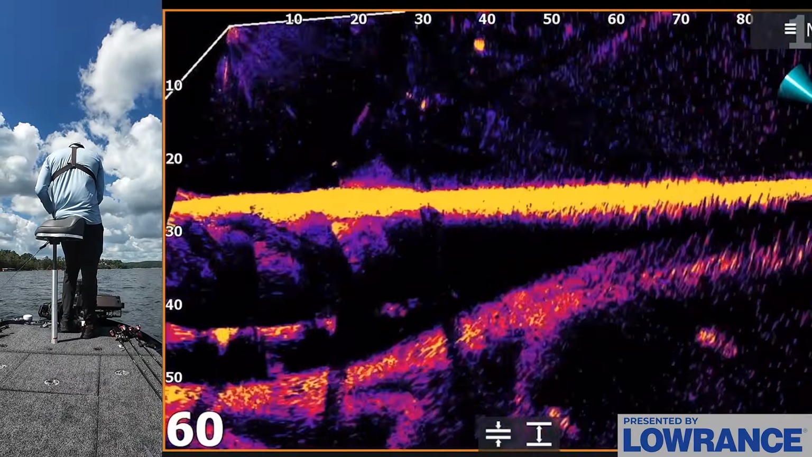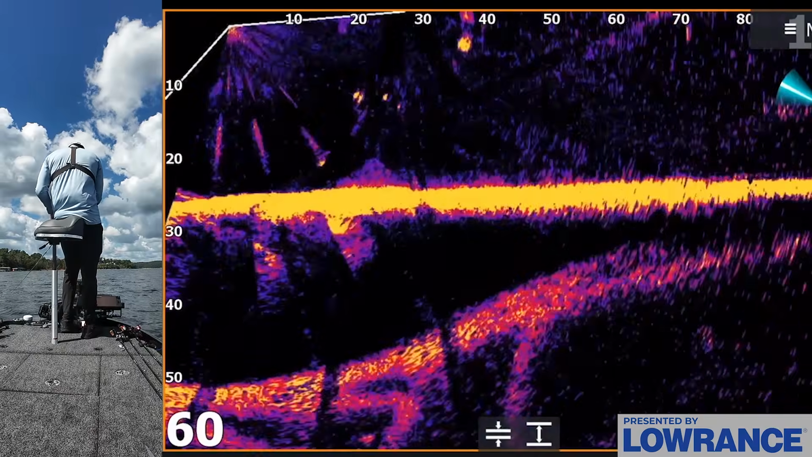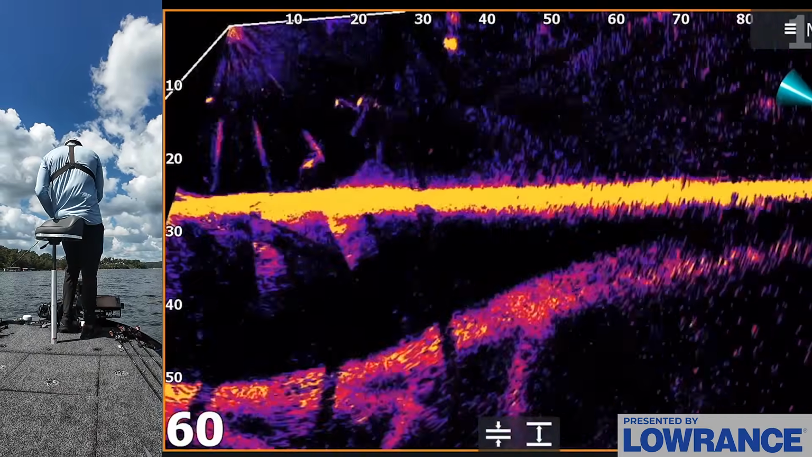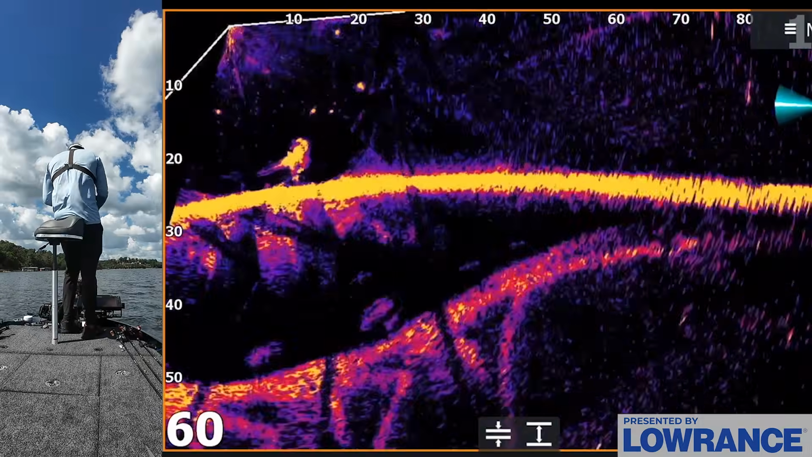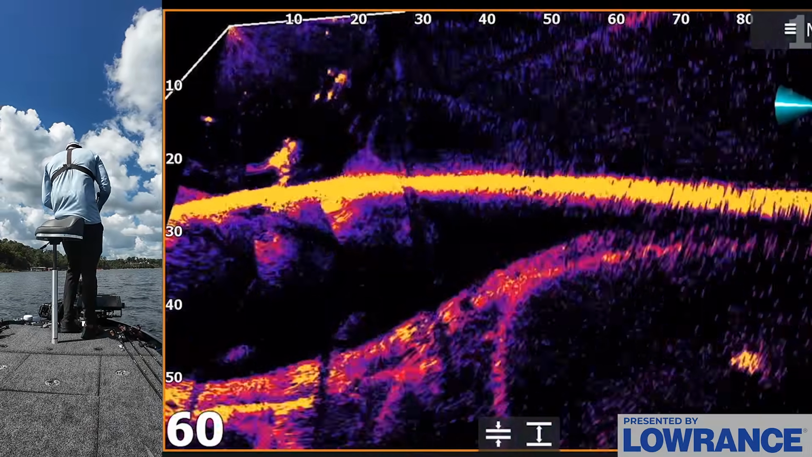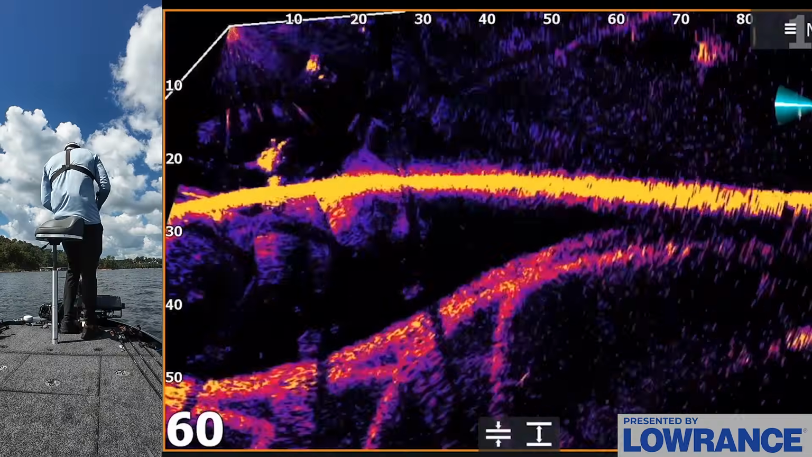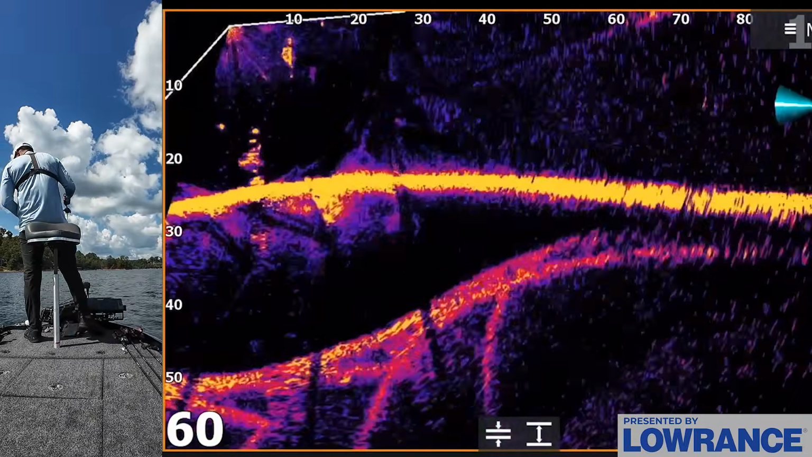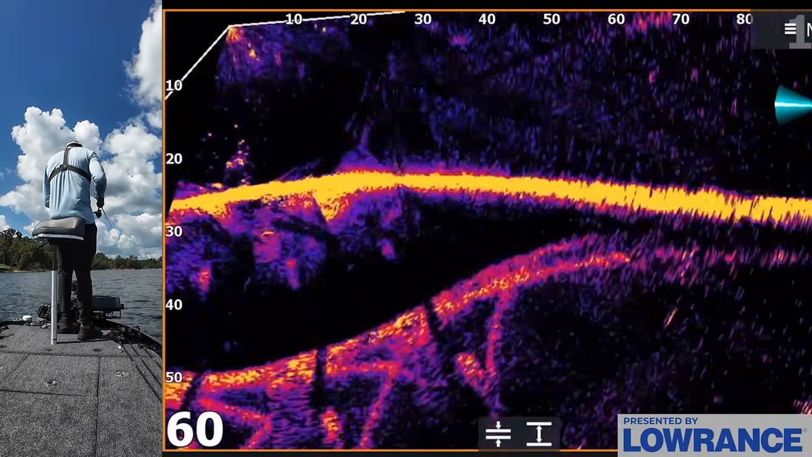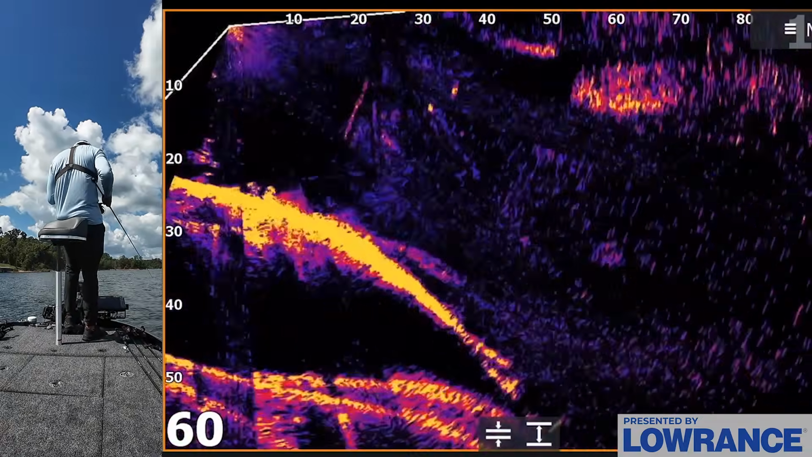They're around. Come on, fish. Here they come. Here's one. Come on, come on. Look at them. They're all around it. There's a pile of them, and they're all tiny. I can tell you how big they are by looking right here. They're all 10 inchers. So there's these 10 inchers that are roaming on the shad.